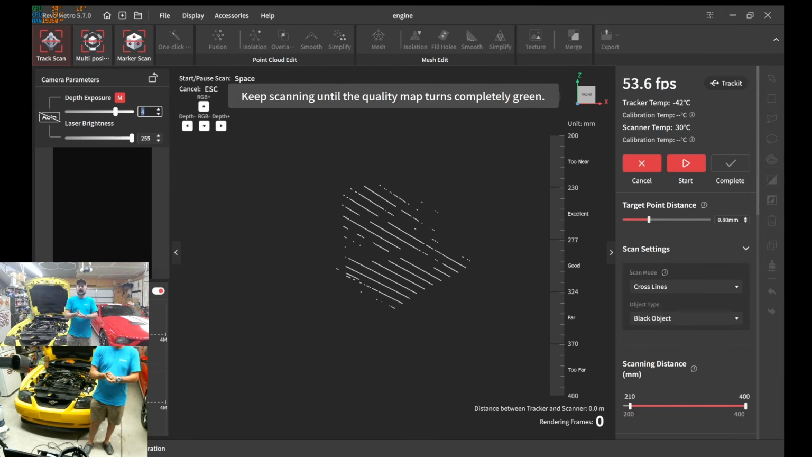Anyways, I'm going to go ahead, and I have some settings set up right now. I am currently in black object mode. If you've seen some of my other videos, I'm a big fan of that. I've actually extended the scanning distance all the way to 400. I typically don't like doing that, so if we pick up noise, please keep in mind that's going to happen.